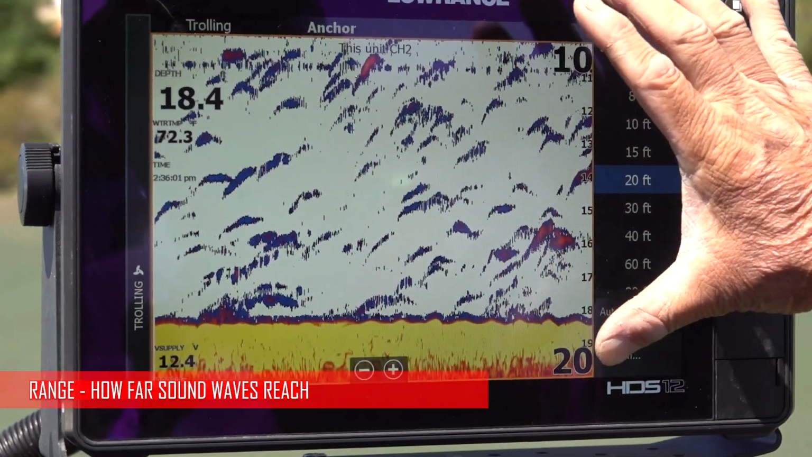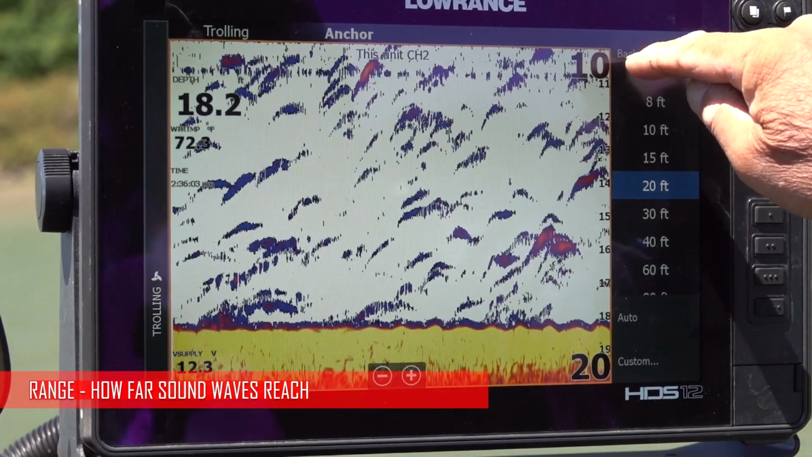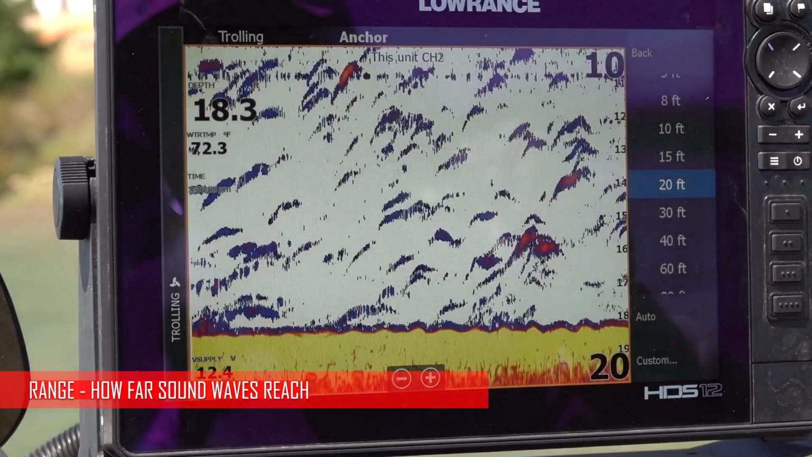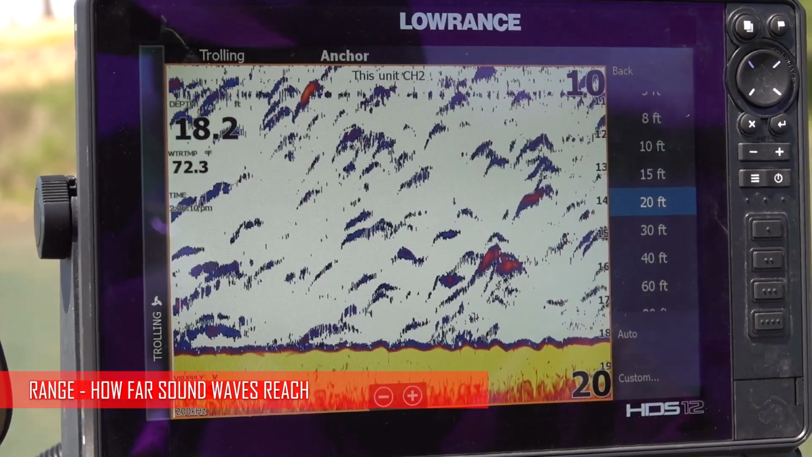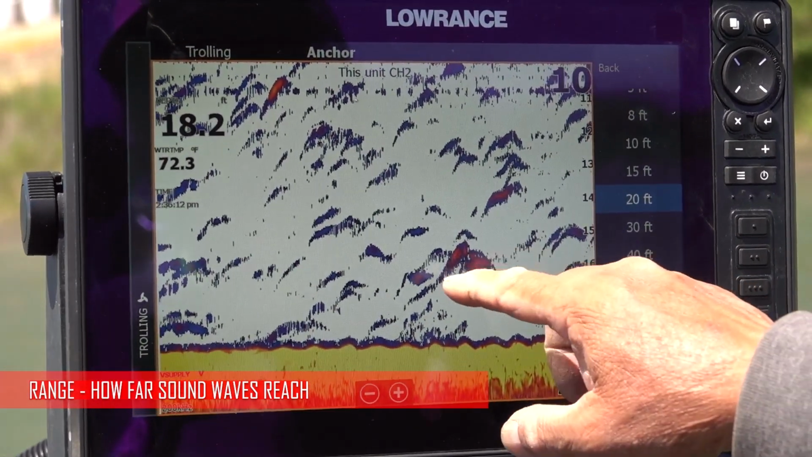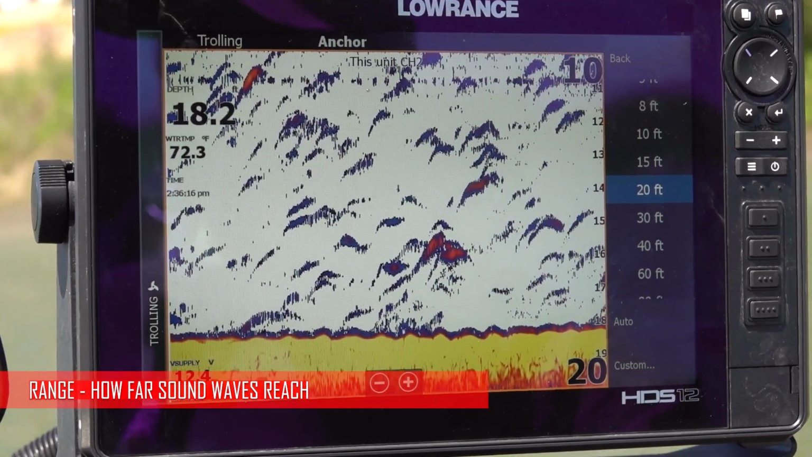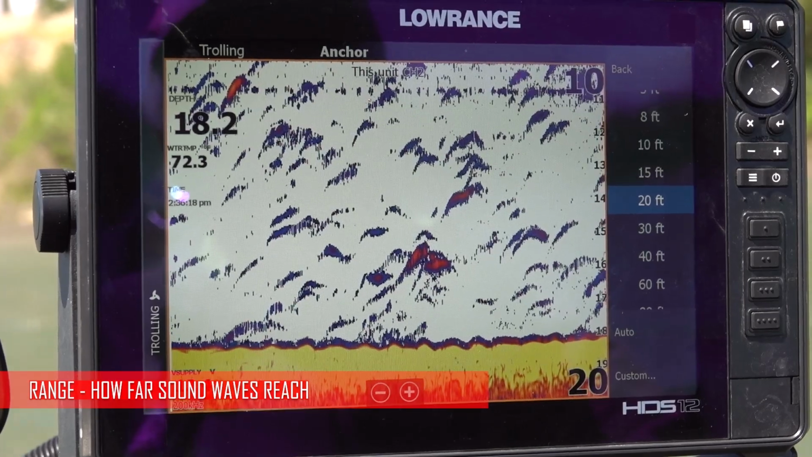Now I've opened up the screen, so I'm only going to see the fish in 10 to 20 feet, and you see how much clearer the arcs are. The fish are very visible. These fish here are really good sized fish, and the smaller ones are down below. So there's a lot of fish underneath this boat right now.